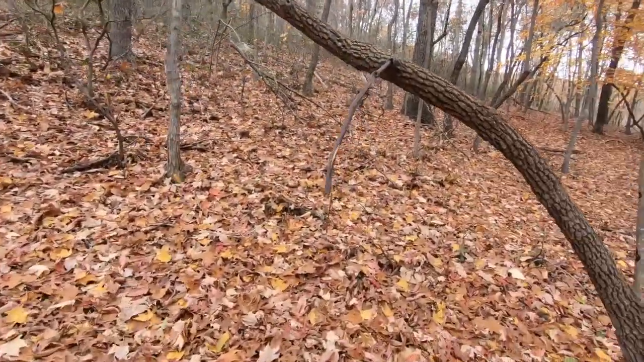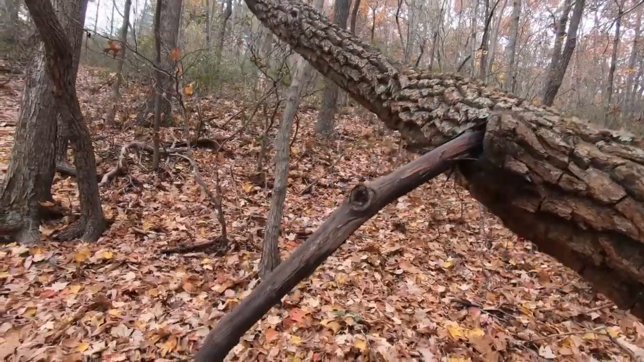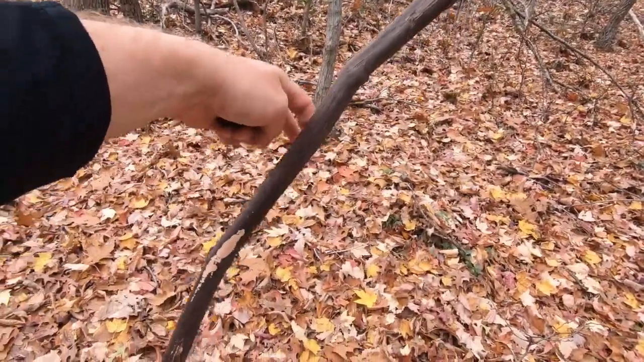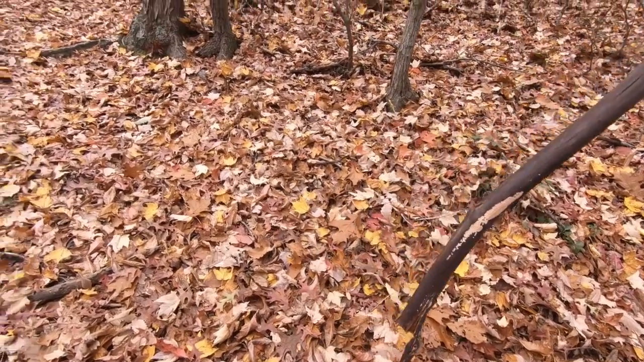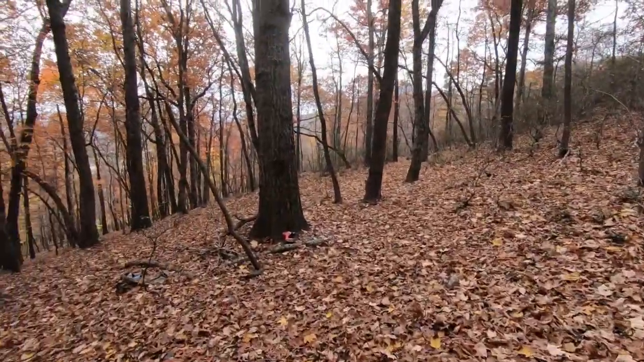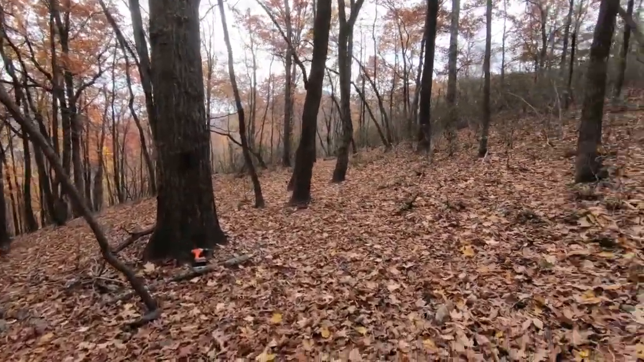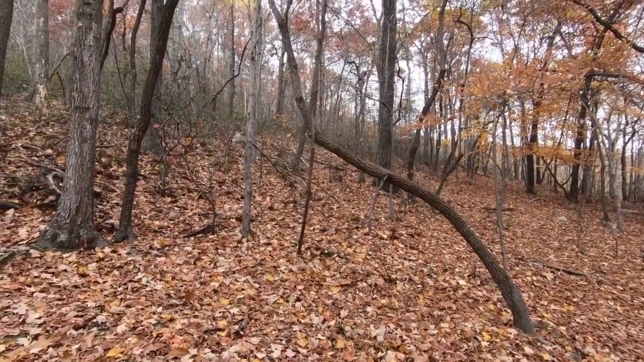I had put this here last year, just kind of bolted it into a knot here in the tree, and it just never did anything. It's got a little play in it. It just never did anything for me. I'd had a camera on that, but now I have a camera on this tree down here. So we'll get some new batteries in the camera.